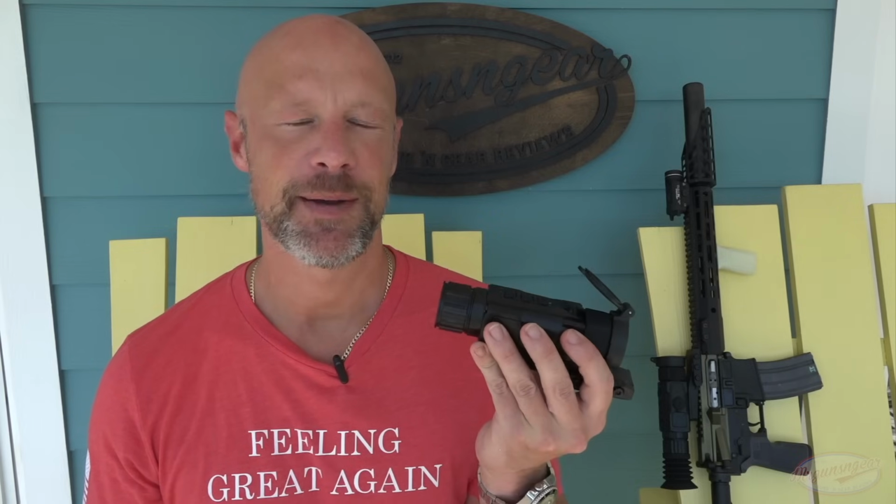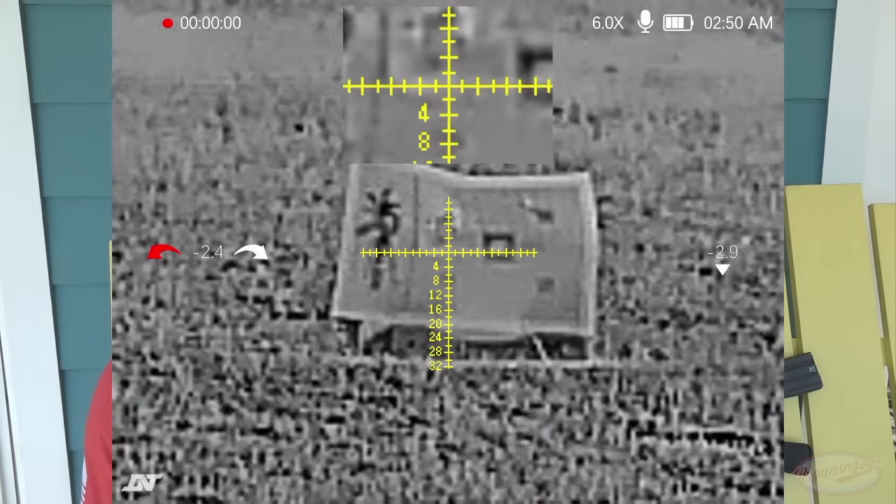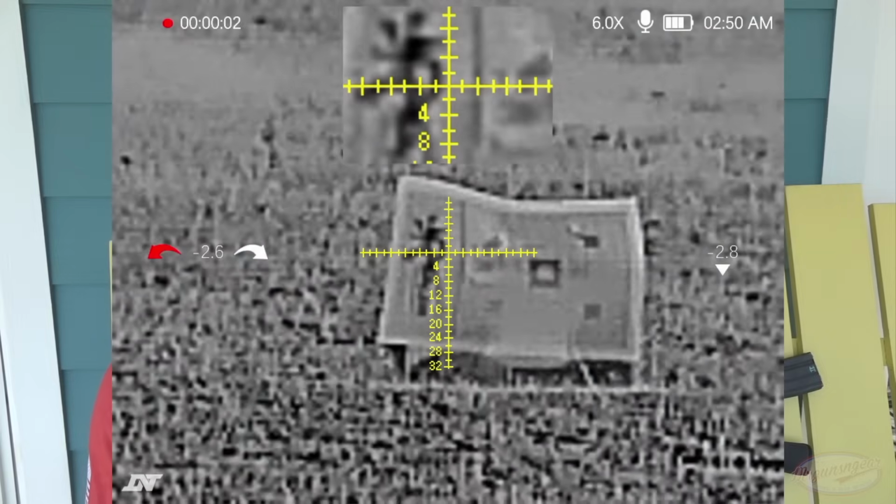So what you want is you want the center of the image as centered as possible on your scope, and with all the different height mounts and things like that we have these days, sometimes you have to move it around a little bit to get the best performance, but it's really easy to do. One thing that's beautiful about these thermals is that zeroing them, regardless of if you're zeroing it as a clip-on or if you're zeroing it as a scope, is extraordinarily easy.